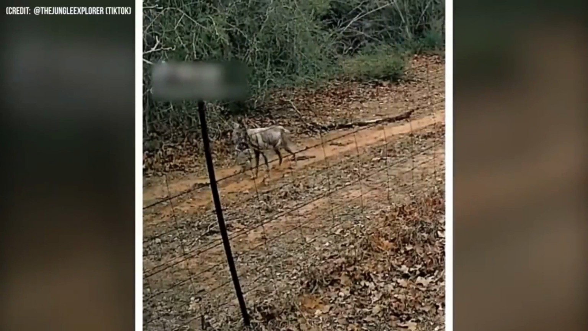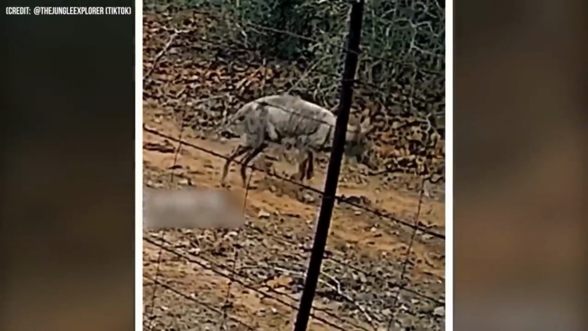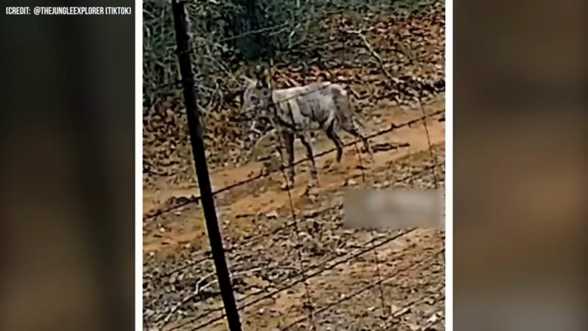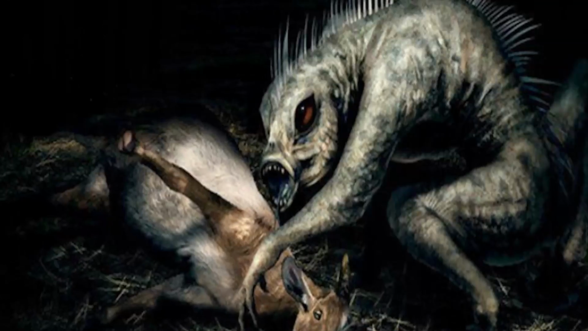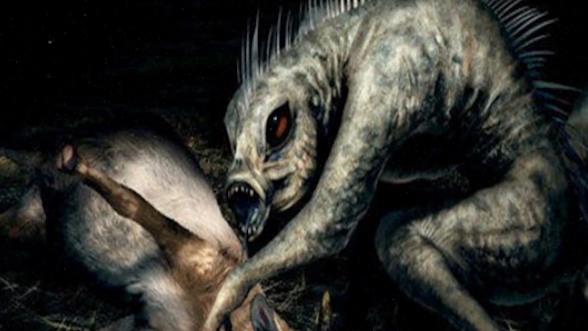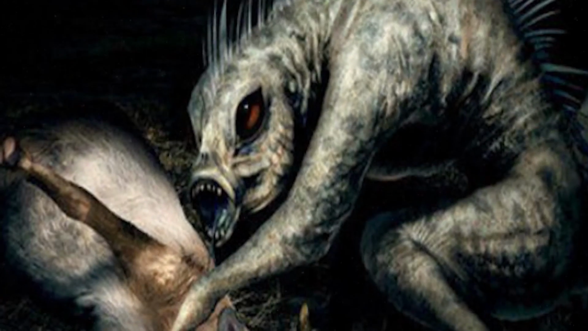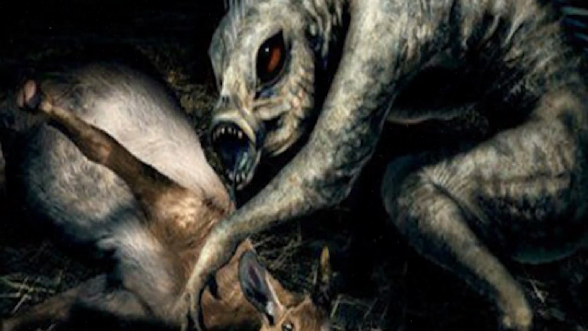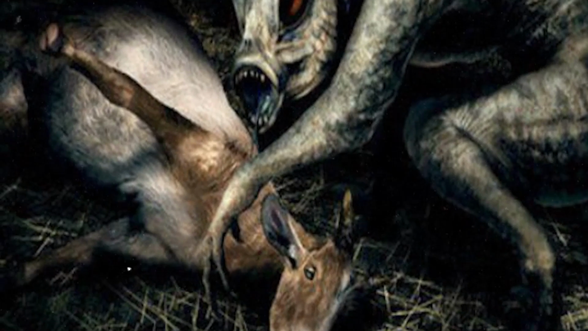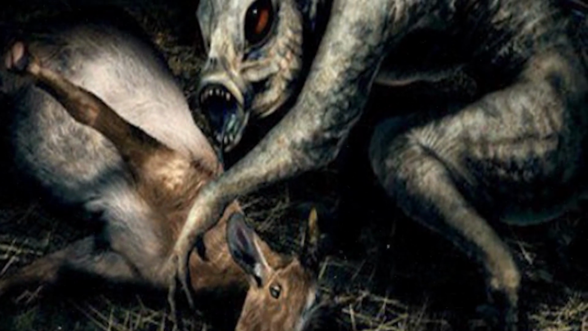This next video shows an animal that looks a lot like the chupacabra. For those who don't know what this is, the chupacabra, or chupacabras, is a legendary creature in the folklore of parts of the Americas. The name comes from the animal's reported vampirism. The chupacabra is said to attack and drink the blood of livestock, including goats. Physical descriptions of the creature vary.